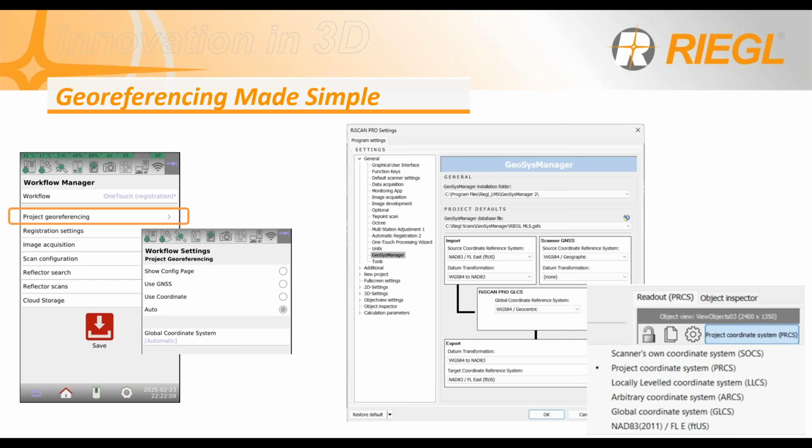Our systems support the following coordinate systems: the scanner zone, the project's coordinate reference system, locally labeled, arbitrary, global coordinate systems, and with NAD83 or WGS84 transformation, and many more.